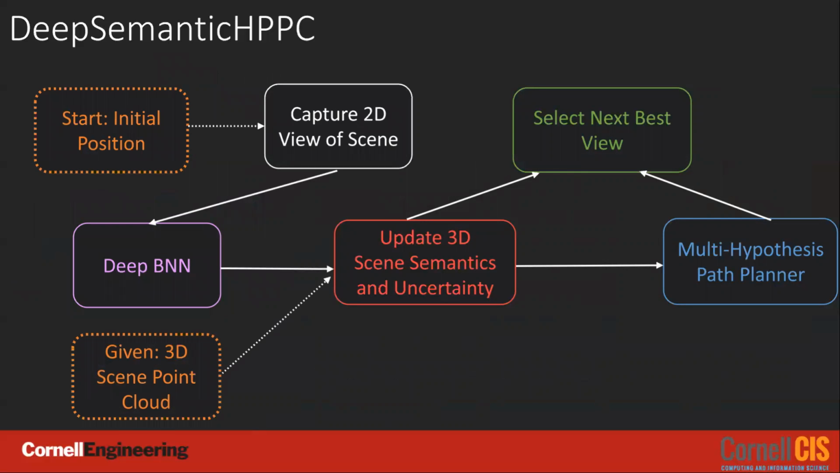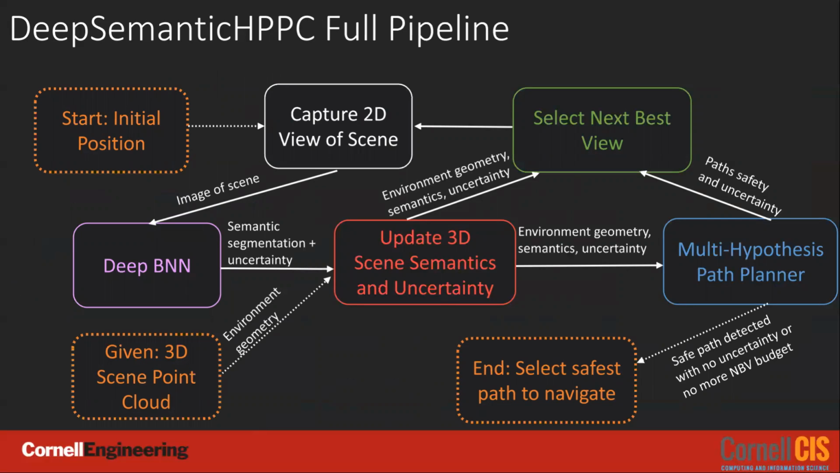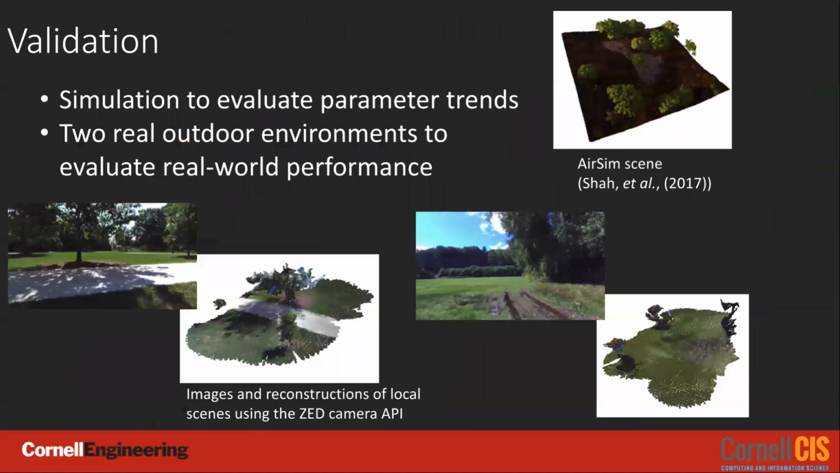We're now ready to select a safe path. However, if our budget allows, we can take additional next best view measurements to iteratively increase our confidence in our paths. If we can confirm a path is safe, or if we can confirm all paths are unsafe, then there is no need for any further measurements. The full framework iteratively reduces path uncertainty, given the number of next best views allowed, until we are able to safely navigate through the unstructured outdoor environment.